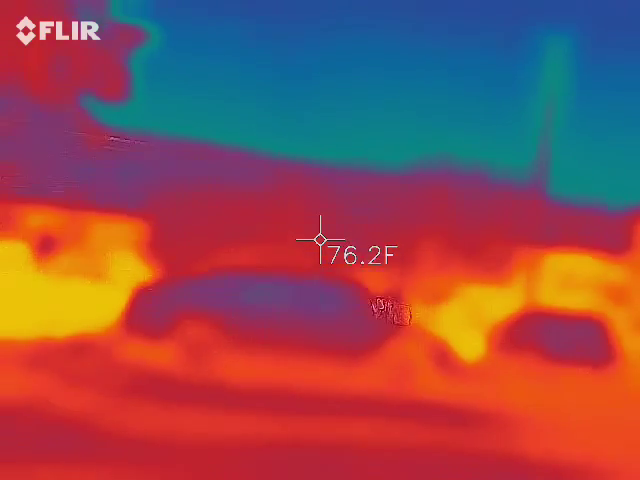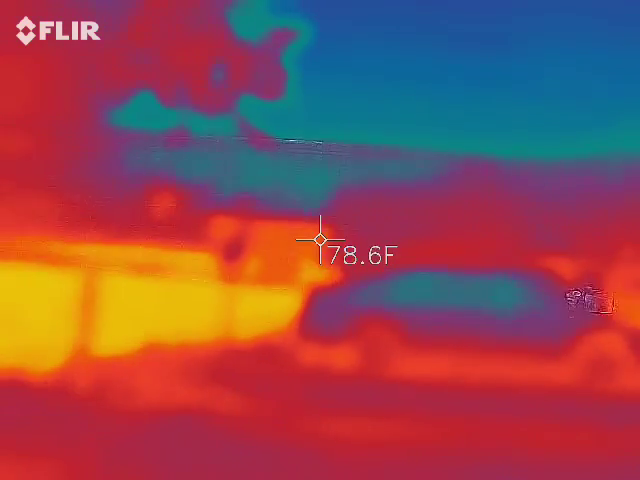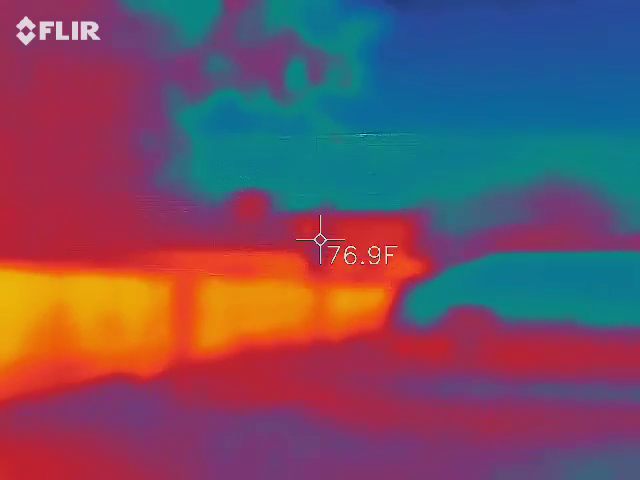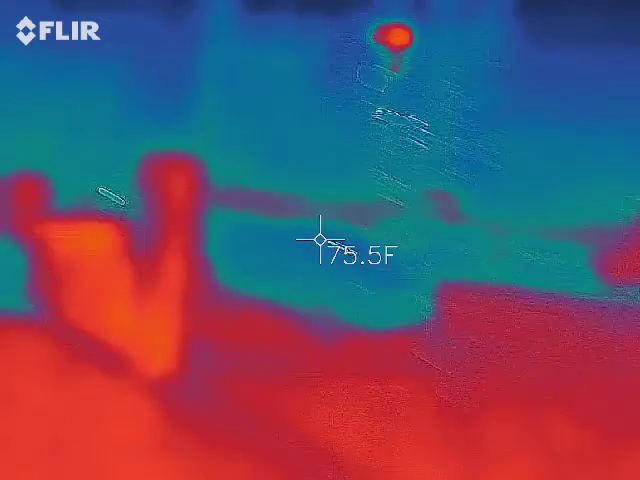Alright. Promise it's not parking lots all night long. What's that? It was going to red. Is that because we're walking under the... Not necessarily. It'll probably go red throughout this entire lot. Go ahead and cut that off for a second. Oh, okay. Turn it down.